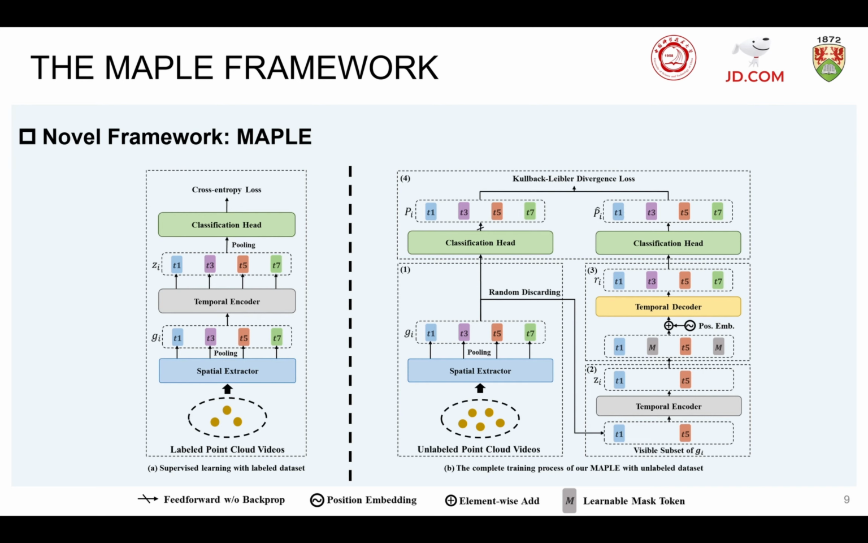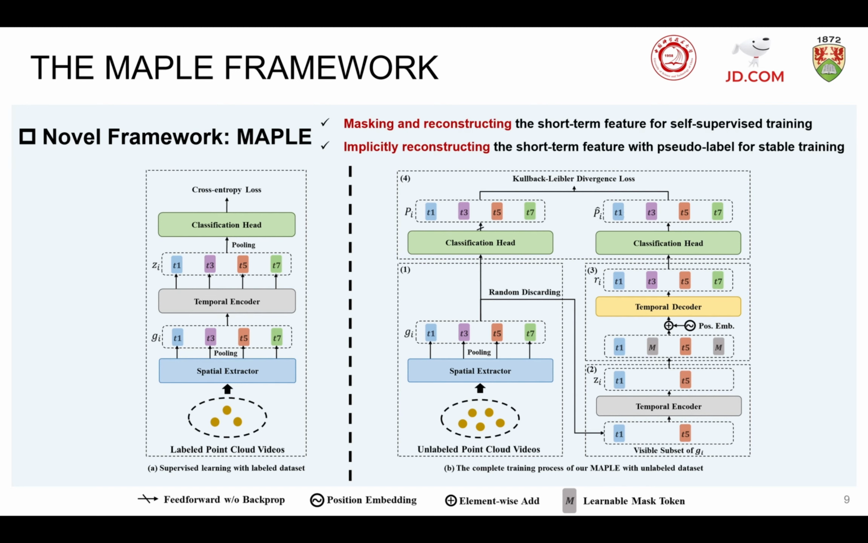However, different from the classical autoencoder, our MAPLE implicitly reconstructs the original signal through the pseudo-label generated from the classification head, rather than reconstructing the original signal itself. Compared to reconstructing the original feature, reconstructing the pseudo-label not only improves the performance of classification but also makes the training stage more stable. We compare these two strategies in detail in the ablation studies.